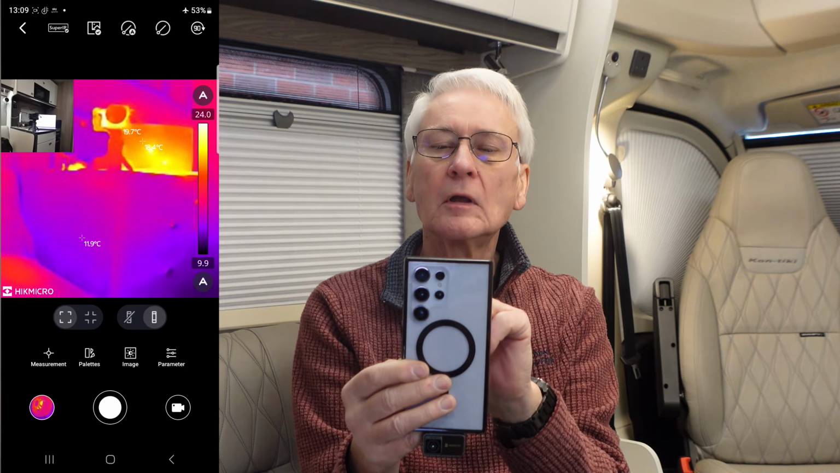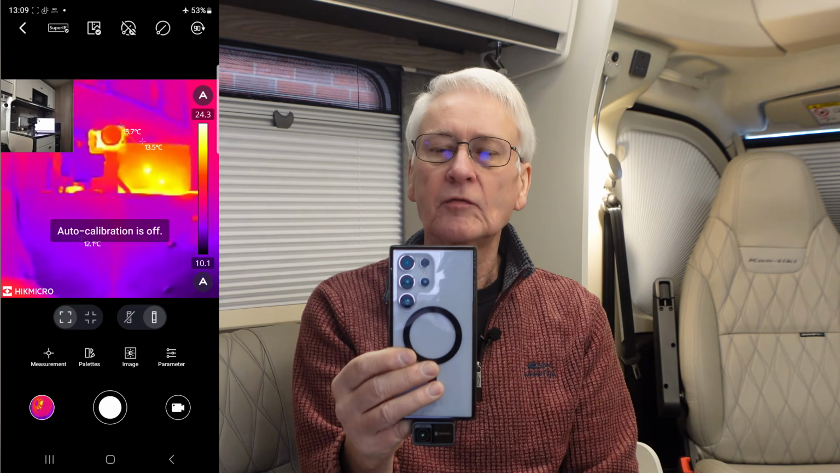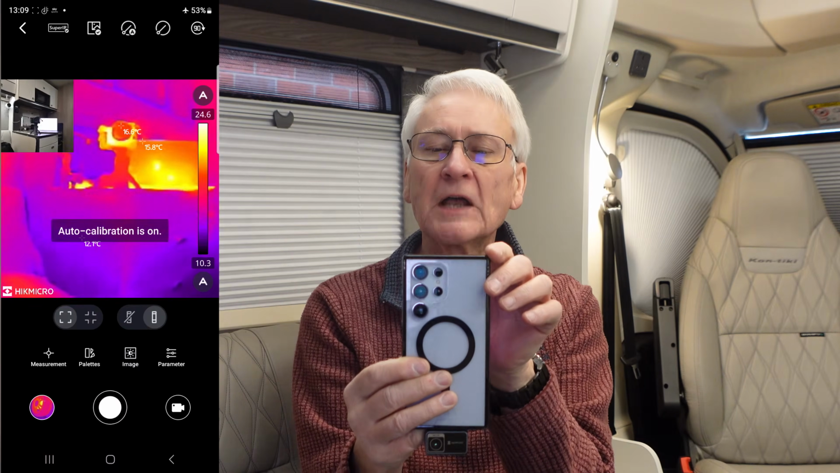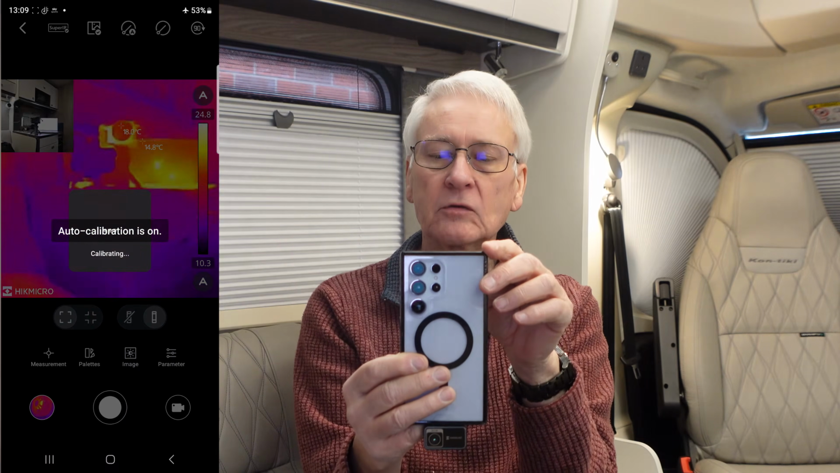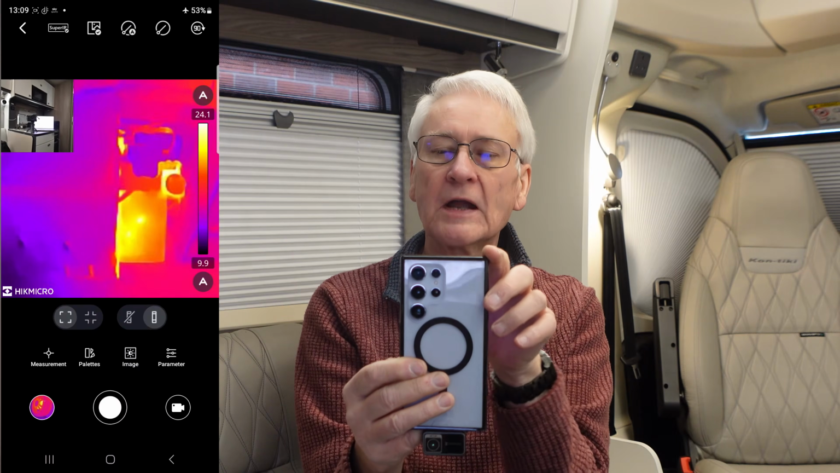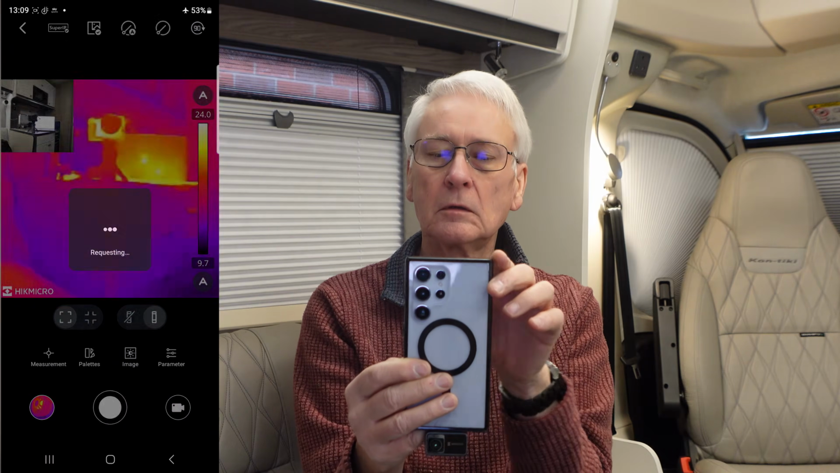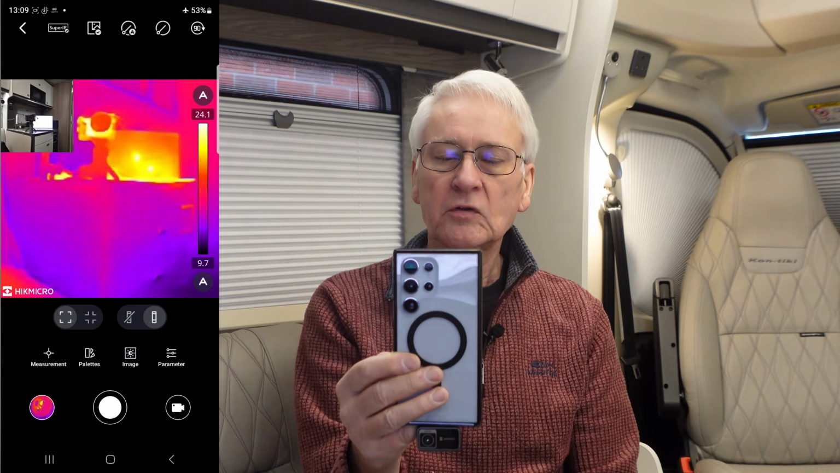Moving across, you've got the auto calibration. You can turn the auto calibration off if you just want it off for a while, but I think it's probably best to leave it on. That button turns it on. You can turn the picture round 90 degrees at a time if you need to. That's it, so back where we started.